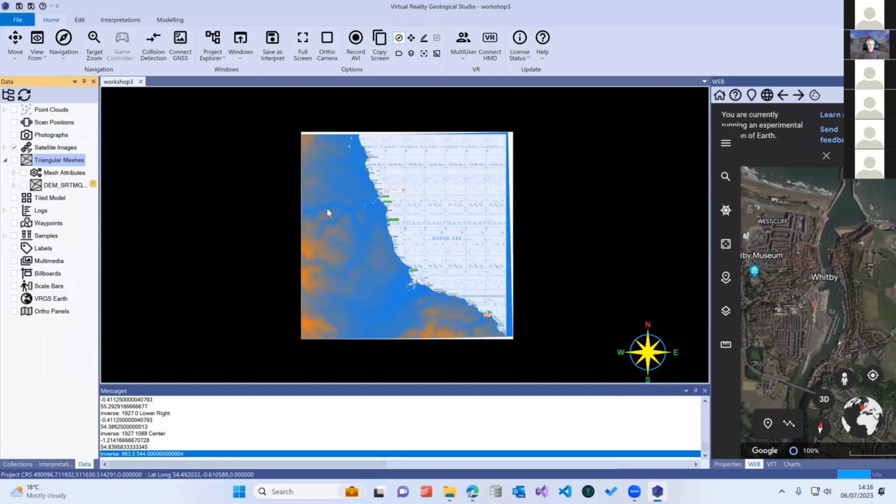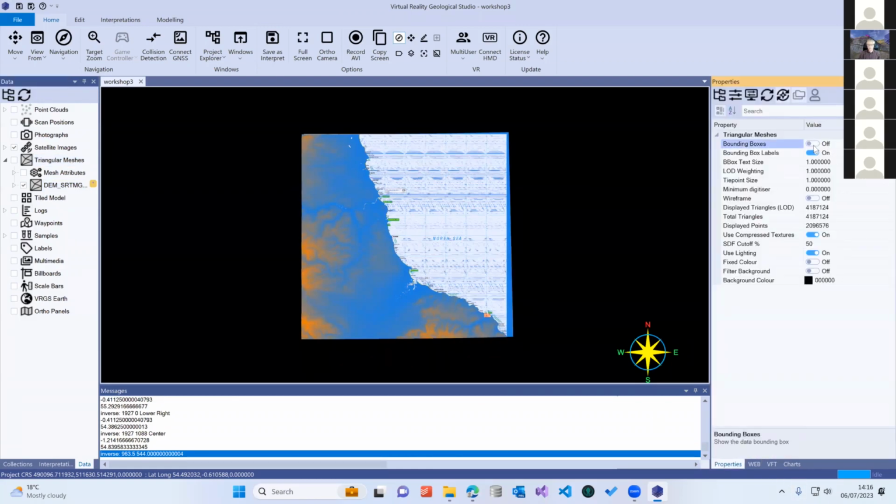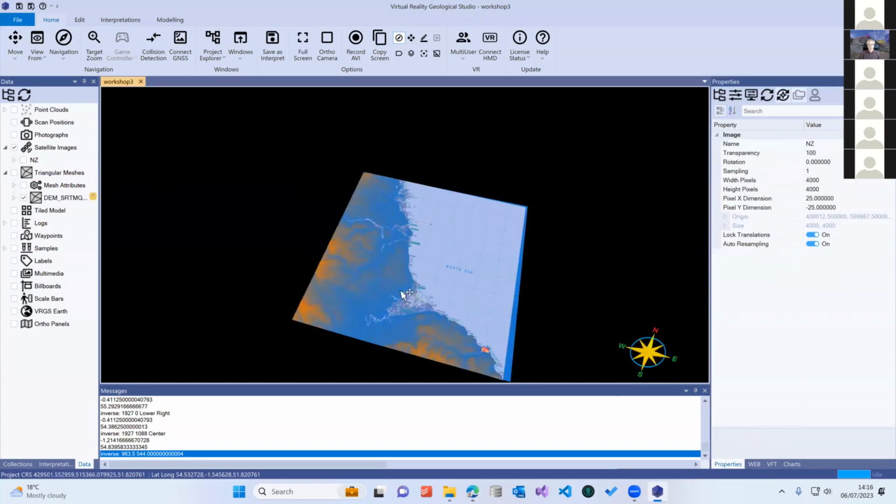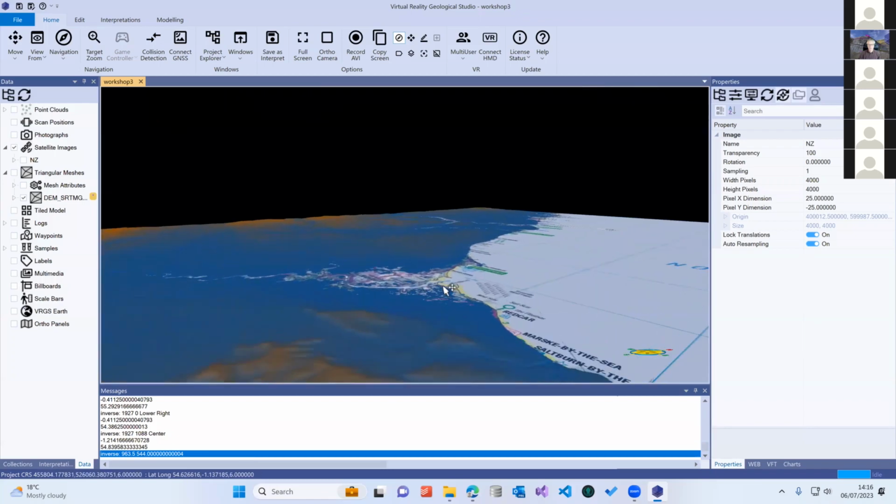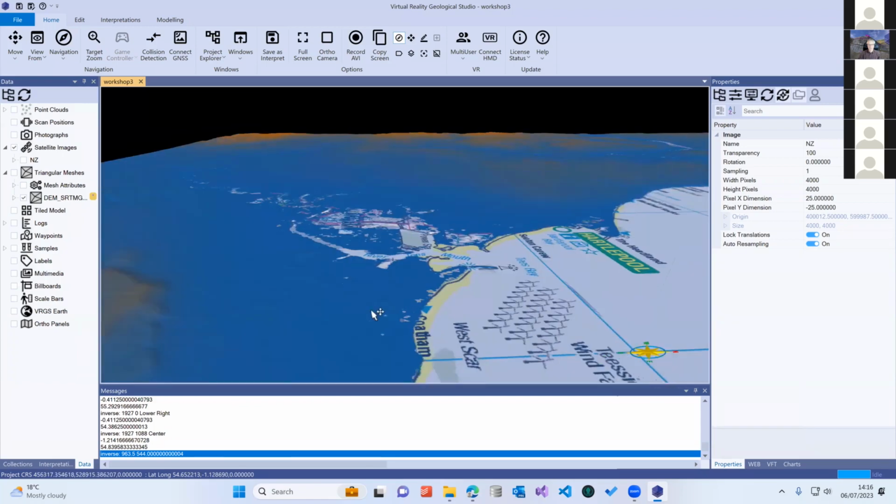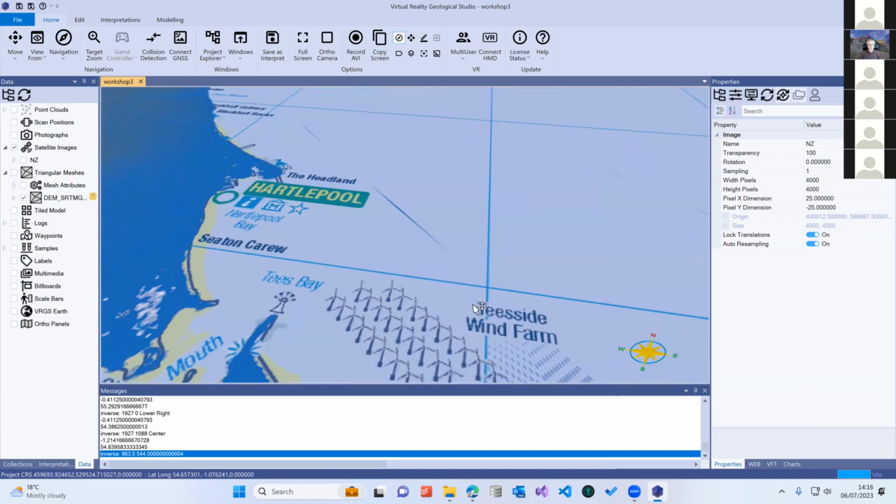And I can hear my computer whirring away. What you might find is when you bring in very big data sets like this, they can initially seem to be quite slow, but a trick to help speed it up is switch off your bounding boxes. If you've got your bounding boxes switched off, then you find that your model will move much, much quicker. And there we can see the elevation data sitting in the same position as our image.